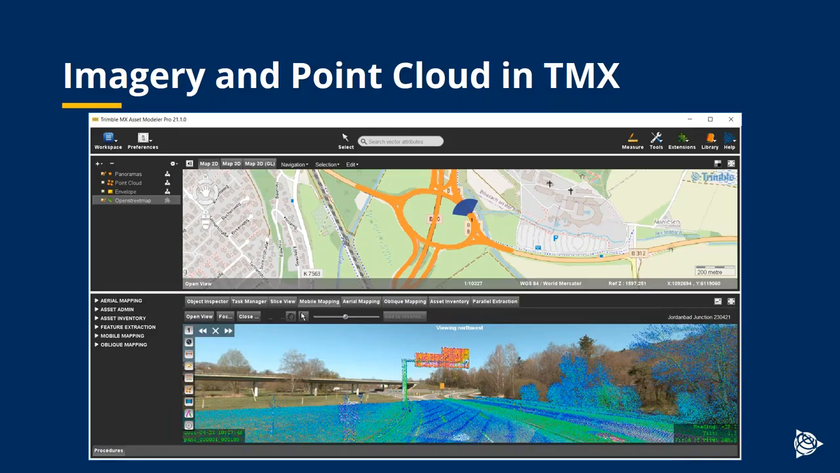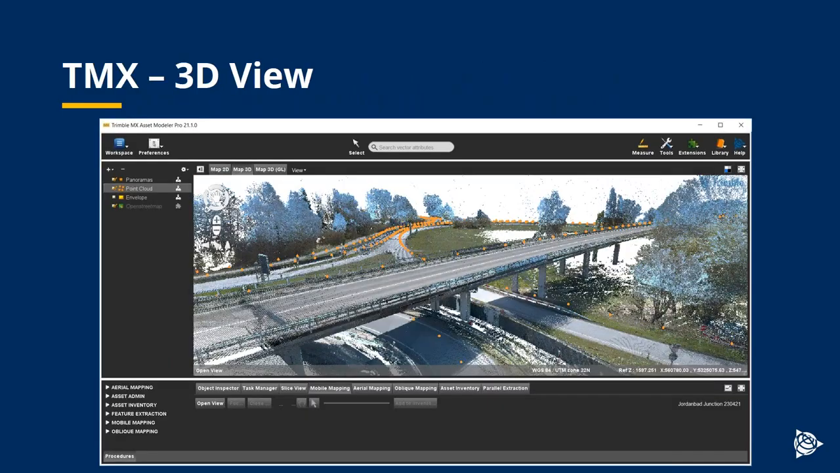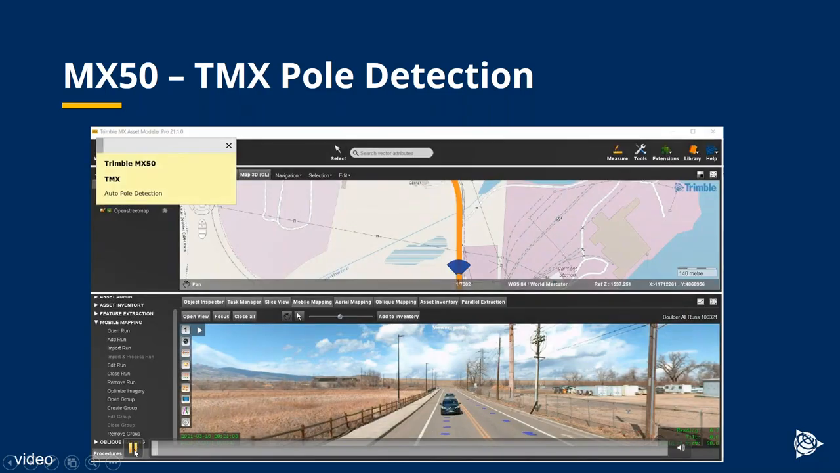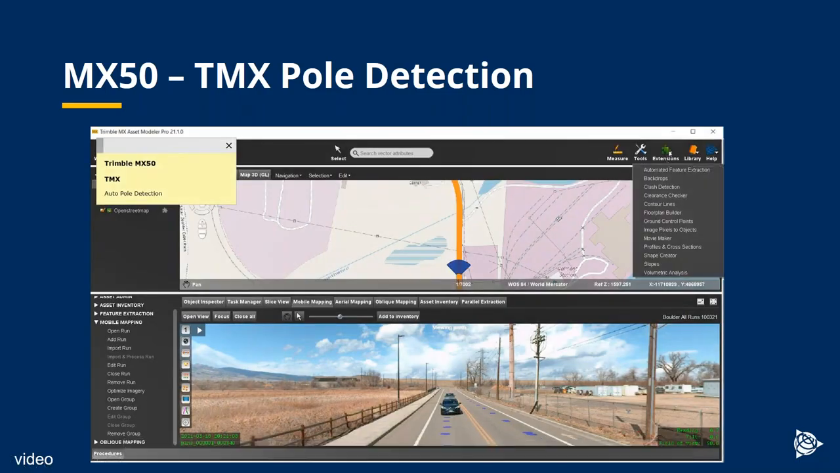And the data in Trimble MX. So again, here's the data now exported to MX software. So now we're working in more of an image-based user interface with the point cloud more in the background. Another view of the data in 3D in TMX, and then just some examples of the kind of thing we can do with MX50 data in Trimble MX software.